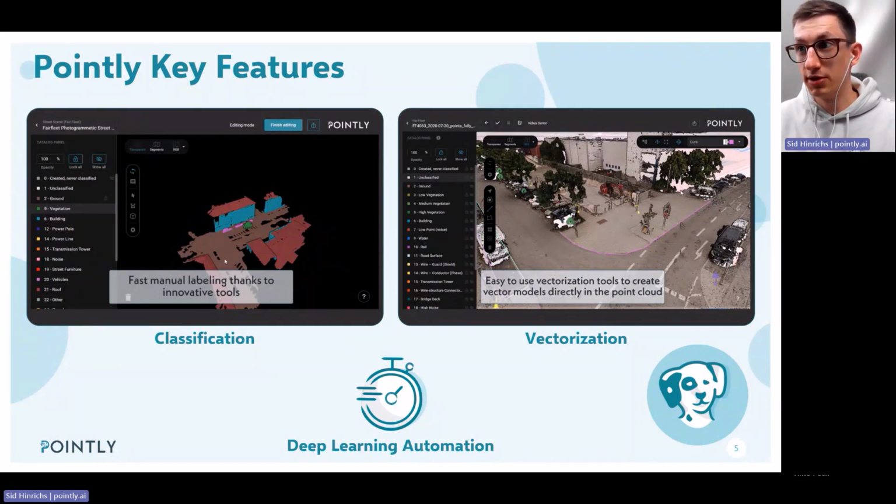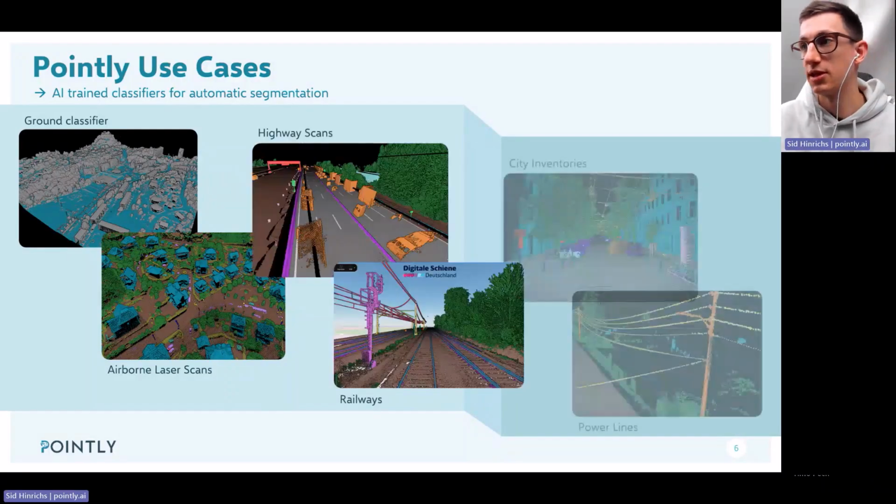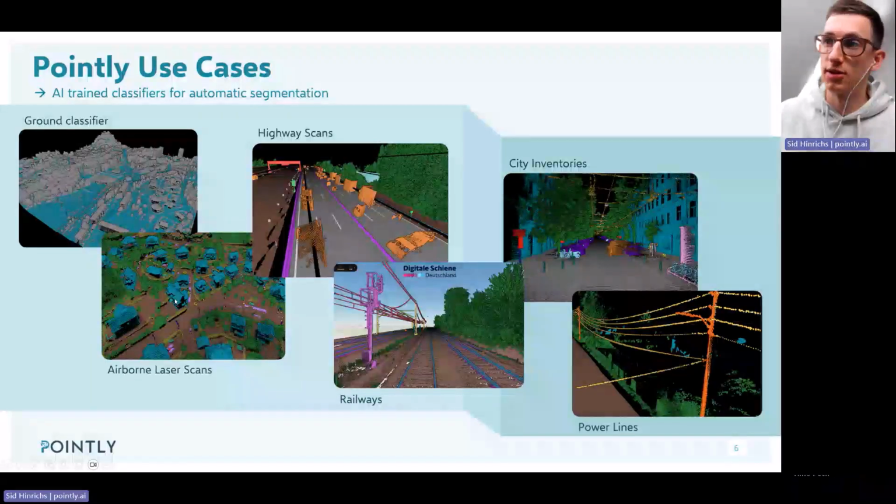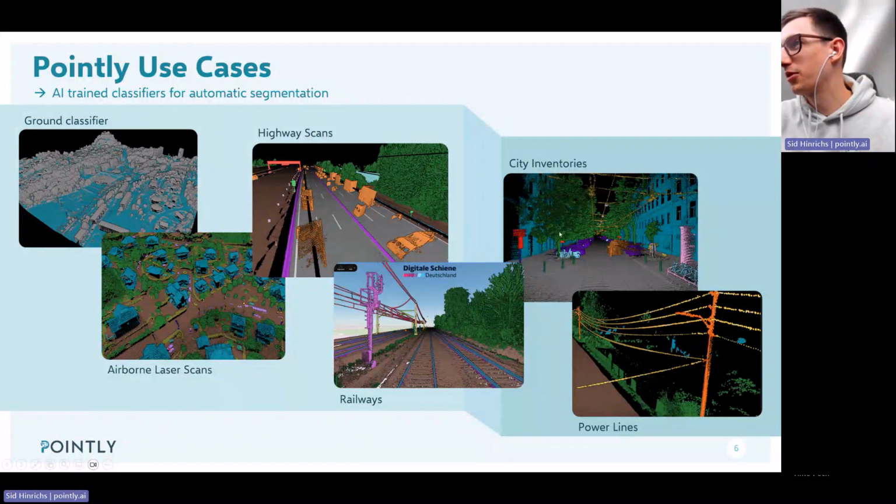And there are many different use cases where we can apply this technology. So I already mentioned airborne laser scans is a very typical application. So we work a lot with this kind of data taken by planes on large areas, but we also work with mobile mapping. For example, highways, we have many kilometers of highways all over Europe.